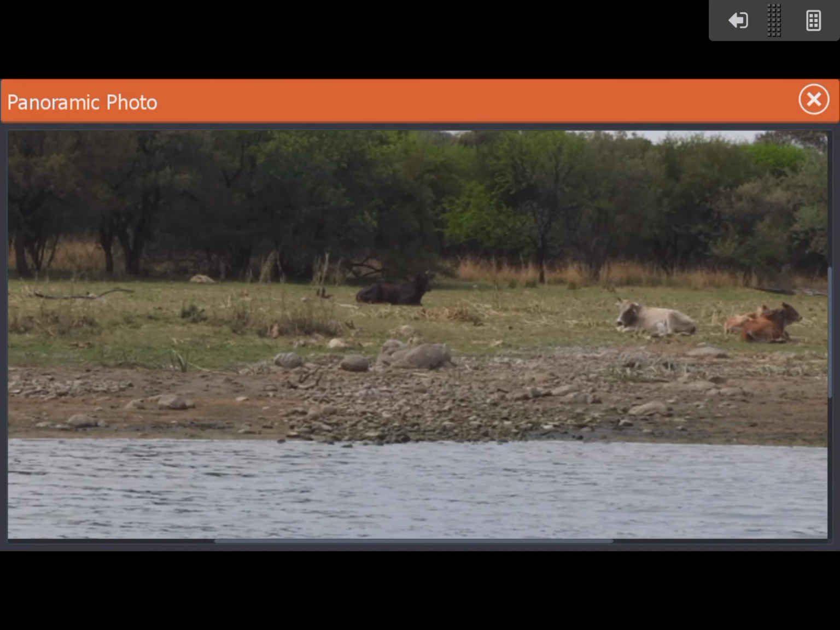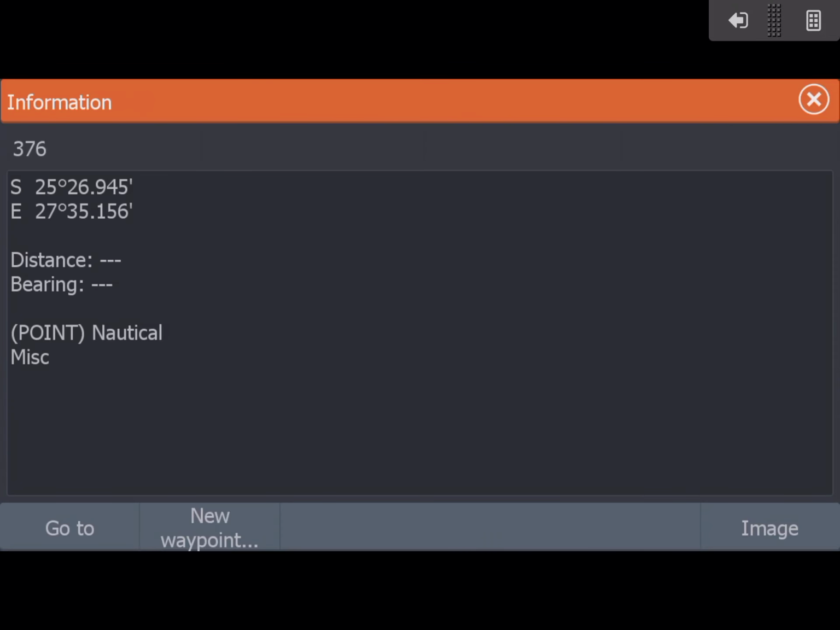Those cows won't be there. That'll be in the water. But these transition areas, we all know that the carp and the fish and the bass and everything like these transition areas. So keep an eye out for that type of thing.